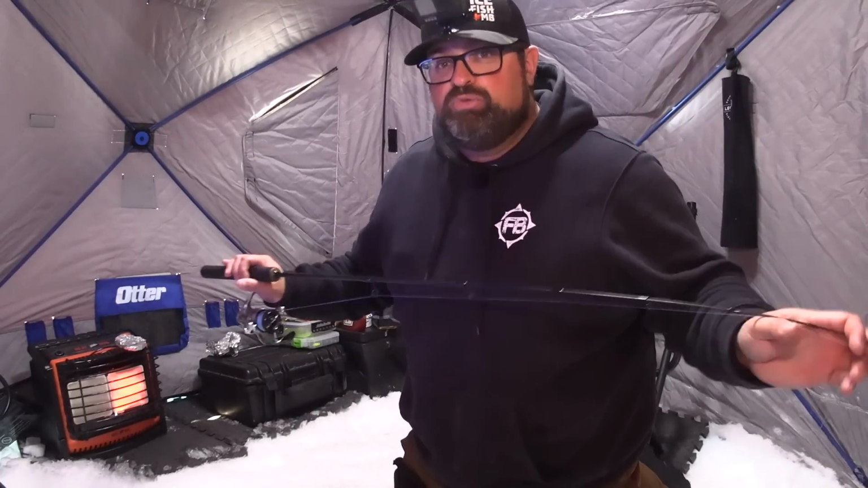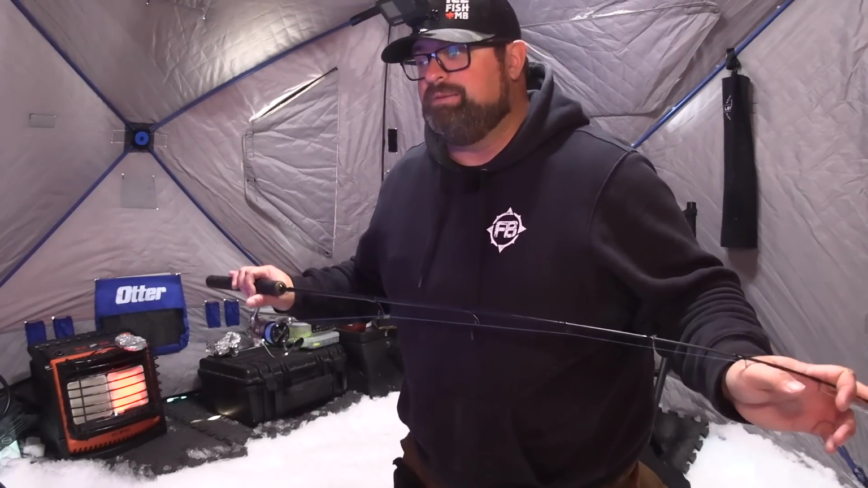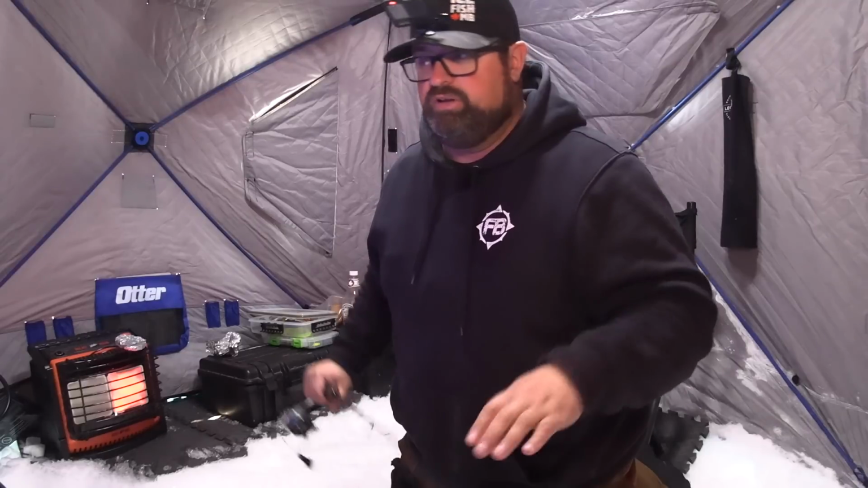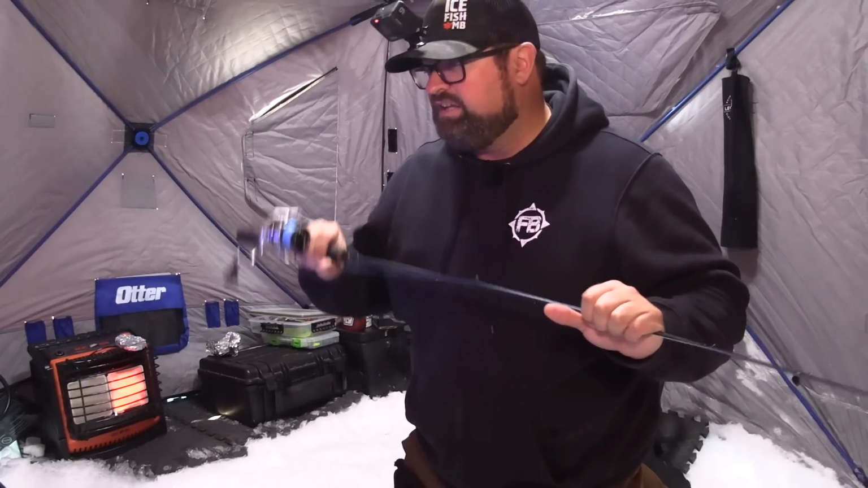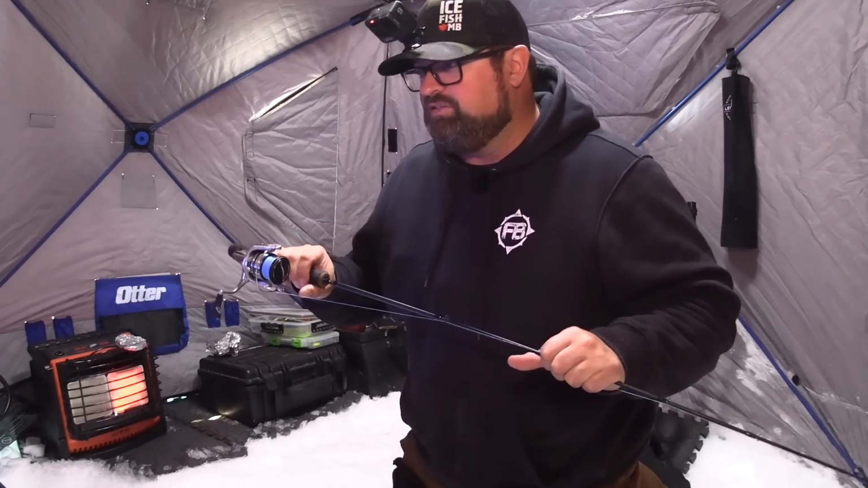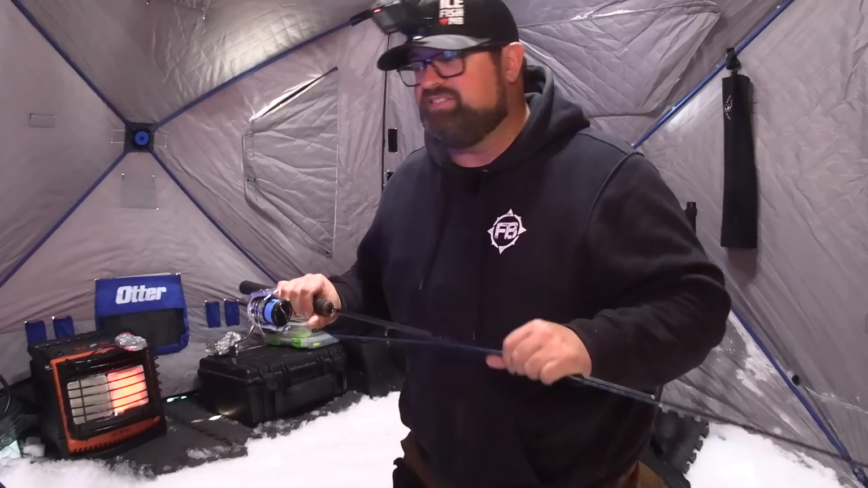But a good smooth drag system is definitely important, but something that's a little bit tighter so you can bury a hook set. The 2500 is definitely on the lower end of what I would go for lake trout. 3000 I really like. The 4000 is good, it's just a little bit bigger, and I found the 3000s to be just that perfect size.